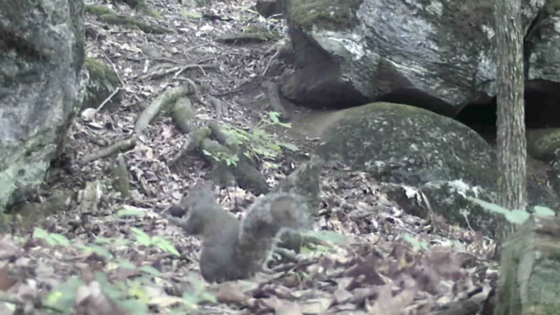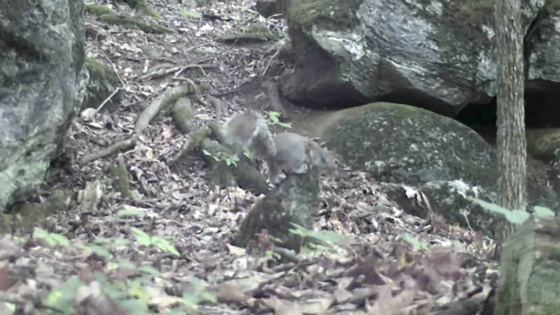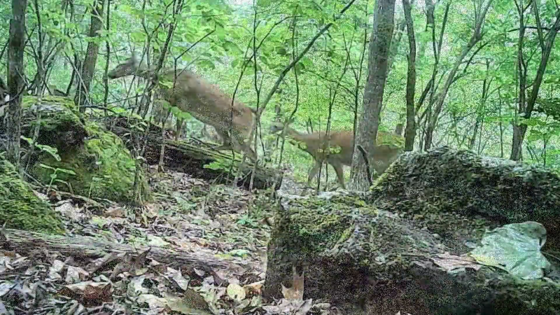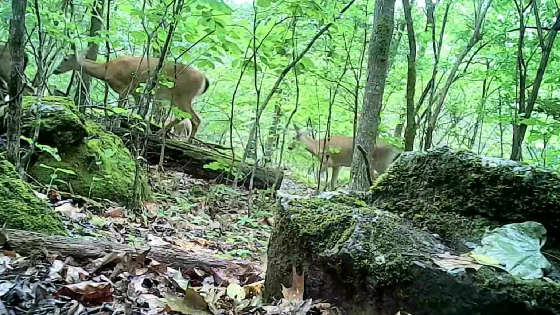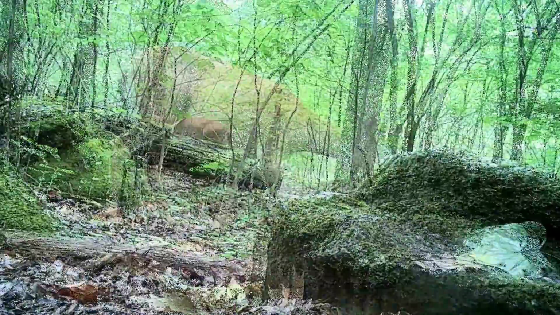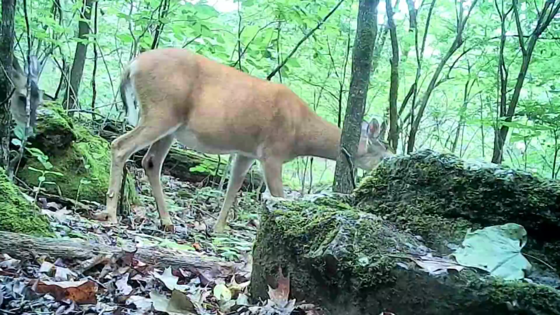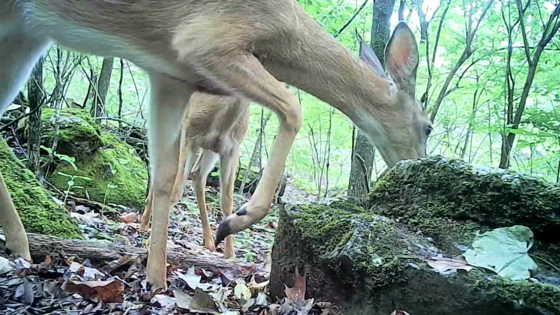And of course, old Mr. Squirrel, he's always here finding something to eat on. And down at the log, there's a deer herd moving through in the background. They just browse wherever they like. And it looks like a heavy doe right there. That looks like her last year's yearlings with her, the twins.